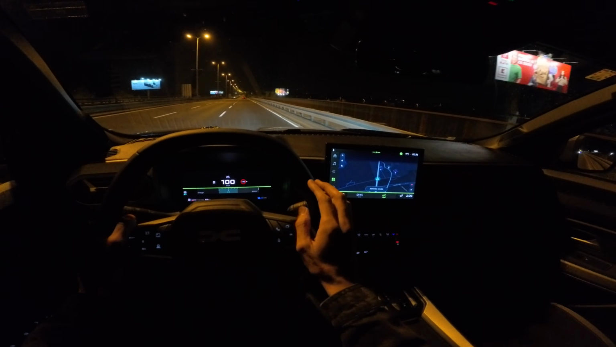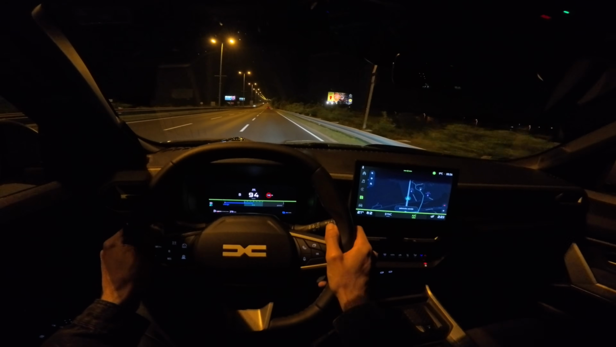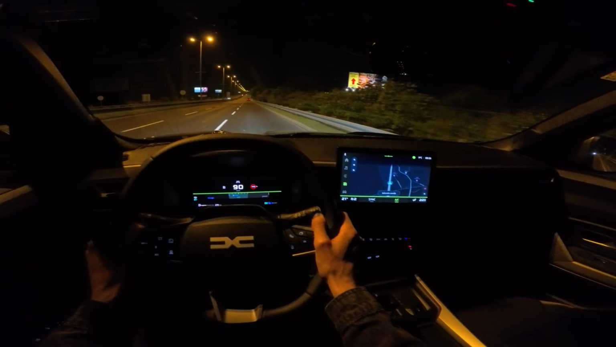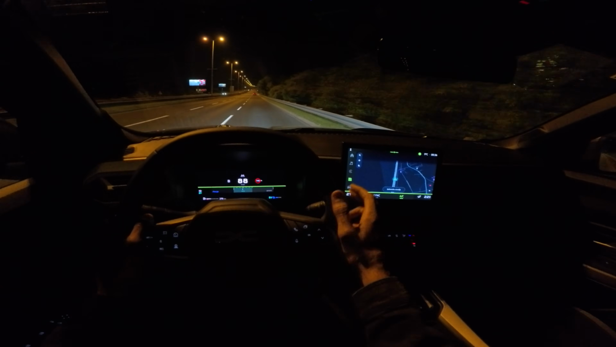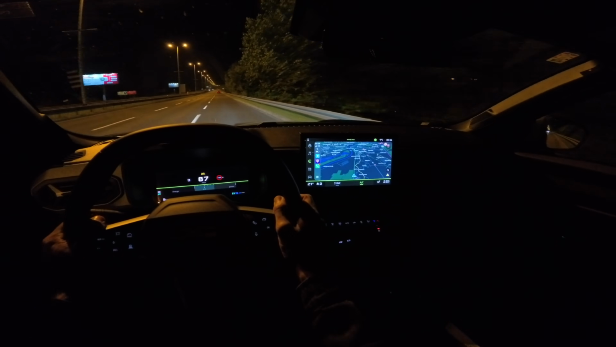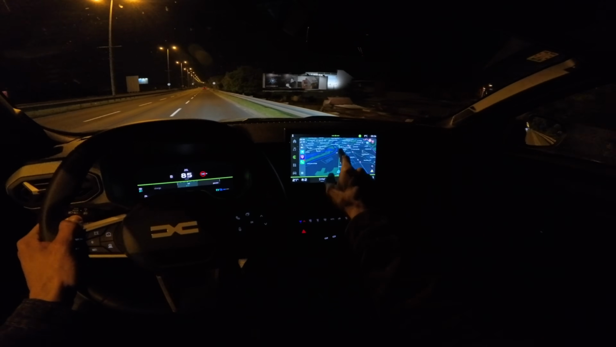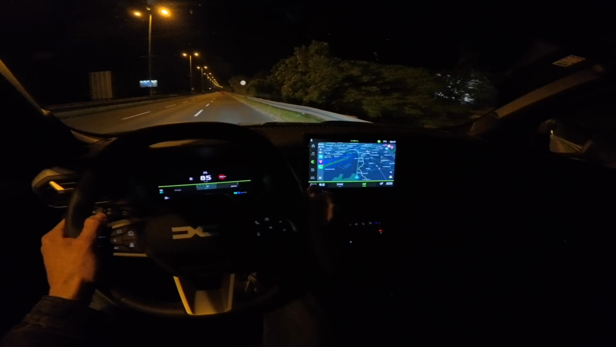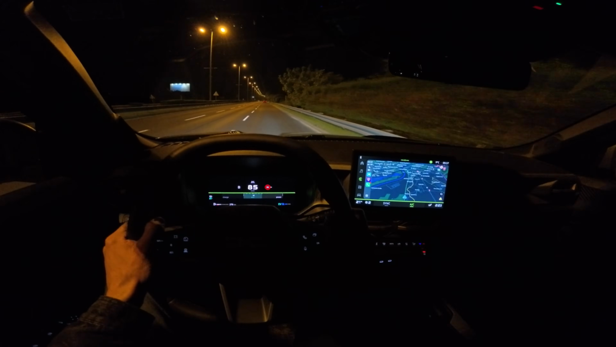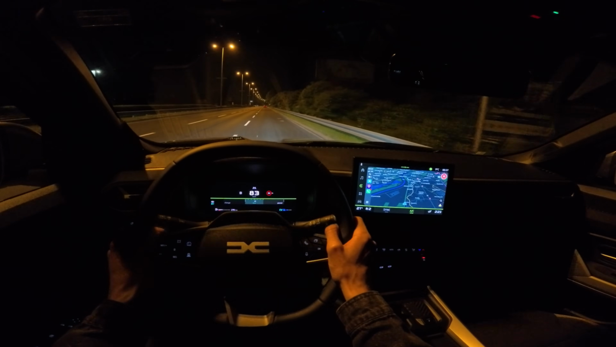So this navigation has this horizon. I would say because of that, it isn't really too useful. It does work well. I've tested it in the Duster, but if you really want to be on the safe side and have a better view, you can use just Waze, and then you can see the speeding cameras, police reports, and so on. So I think that's more practical.